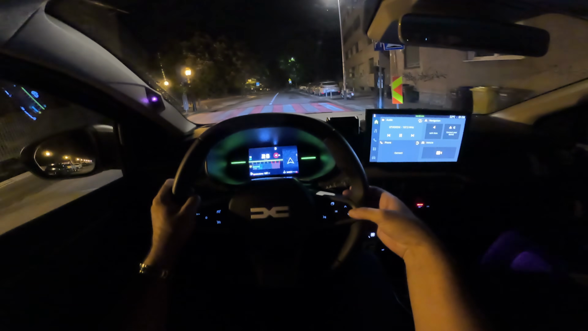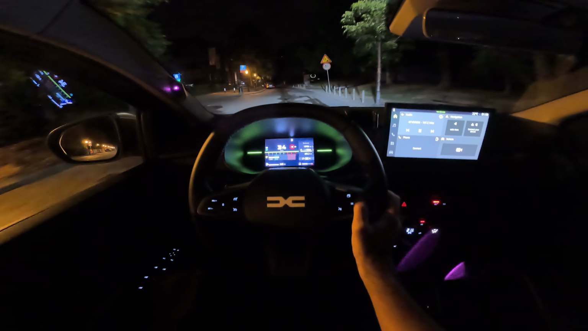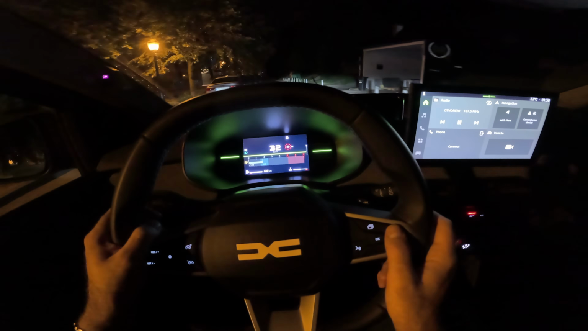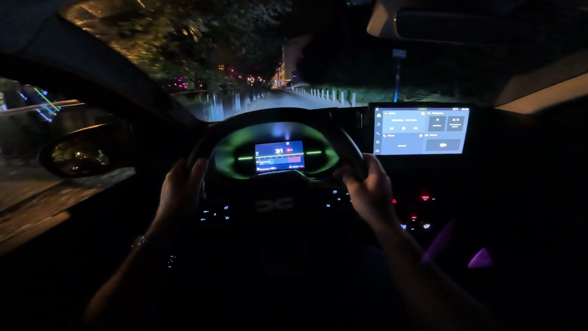And by pressing these buttons here, you can also get some additional info on the right, or you can have it like this, and then you have a full screen of the cockpit itself without the additional info.